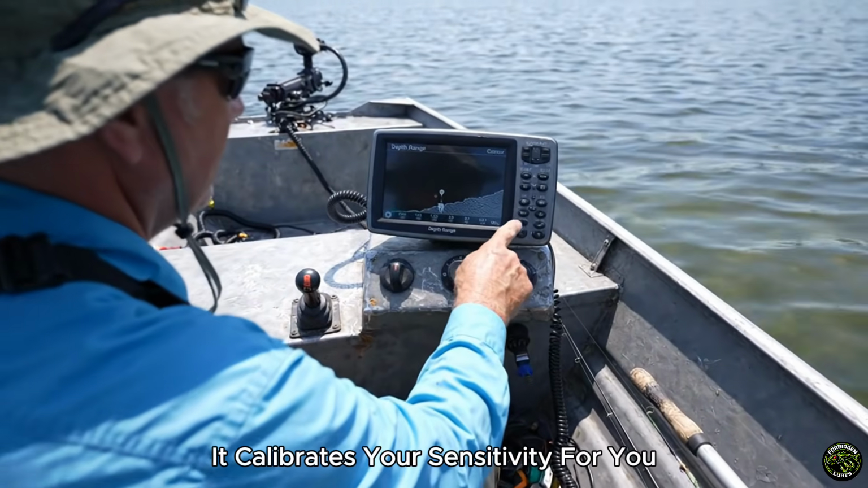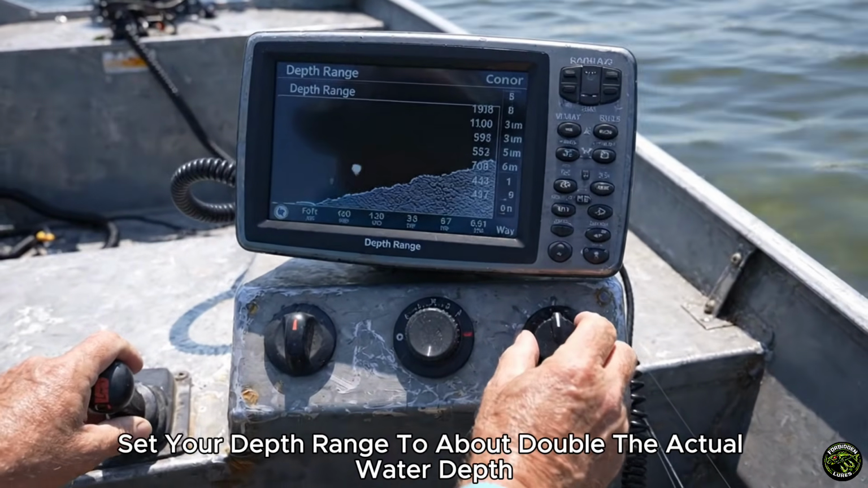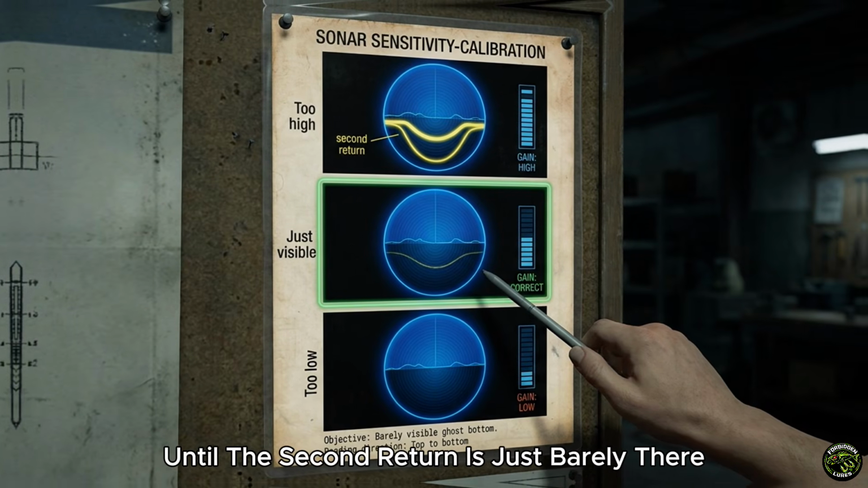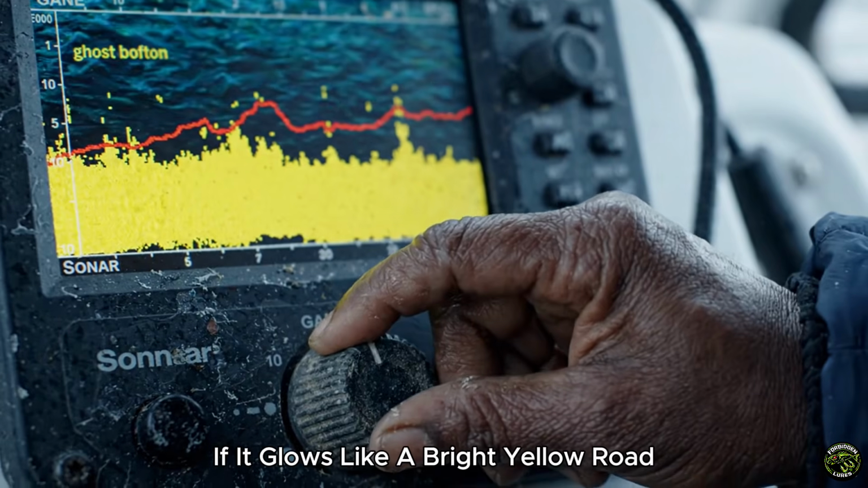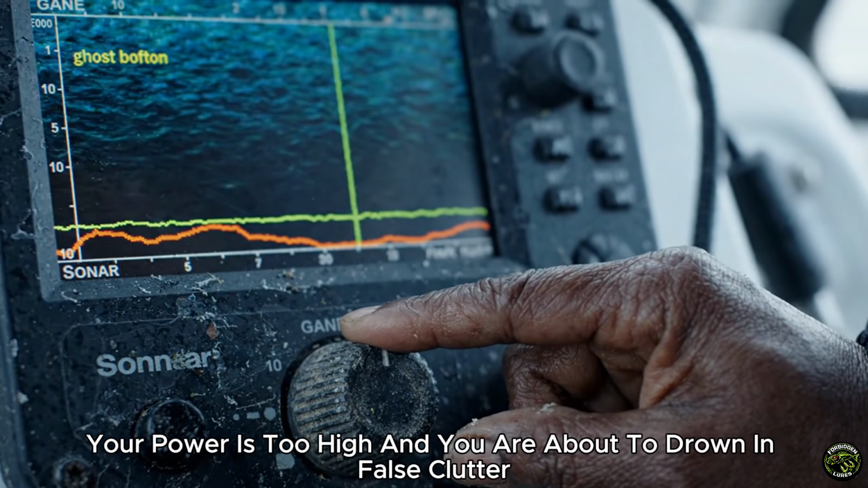But the double echo does one more thing, and this is why the old-timers loved it. It calibrates your sensitivity for you. Set your depth range to about double the actual water depth so you can see that ghost bottom. Then run your sensitivity up or down until the second return is just barely there, a thin, faint whisper of a line. If it glows like a bright yellow road, your power is too high and you are about to drown in false clutter.